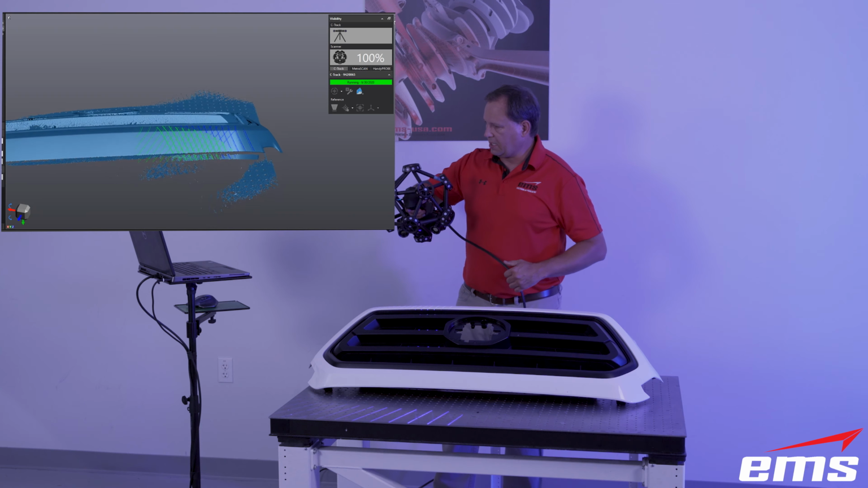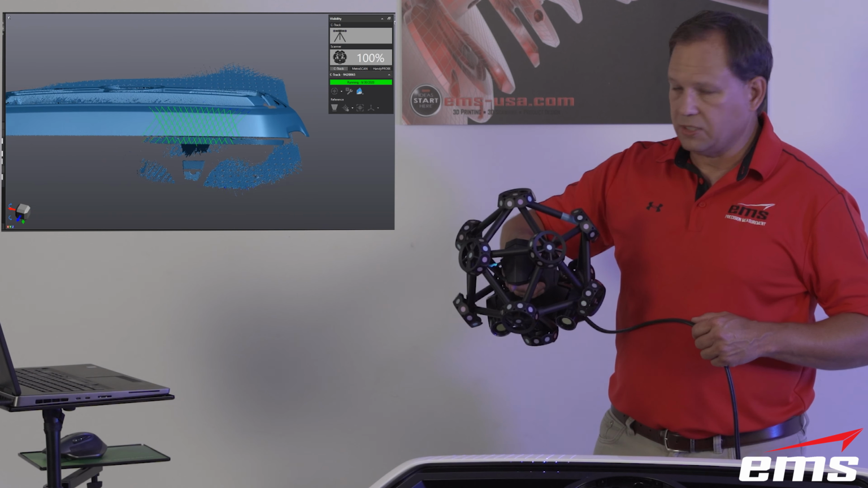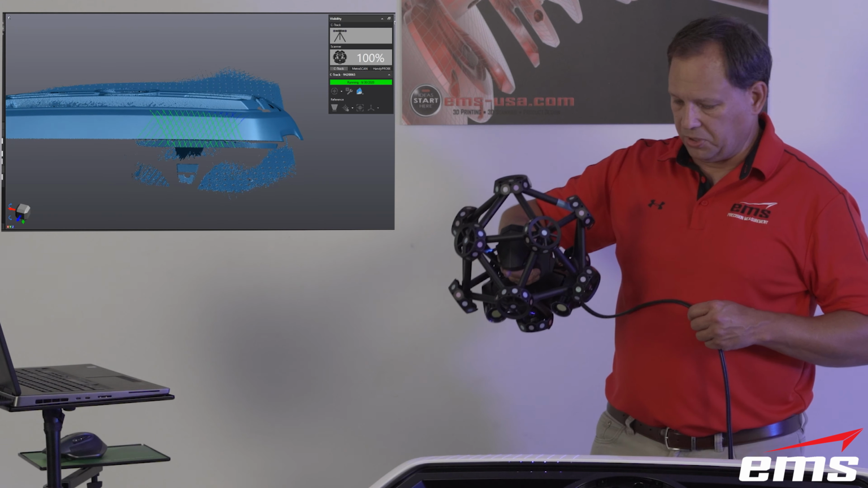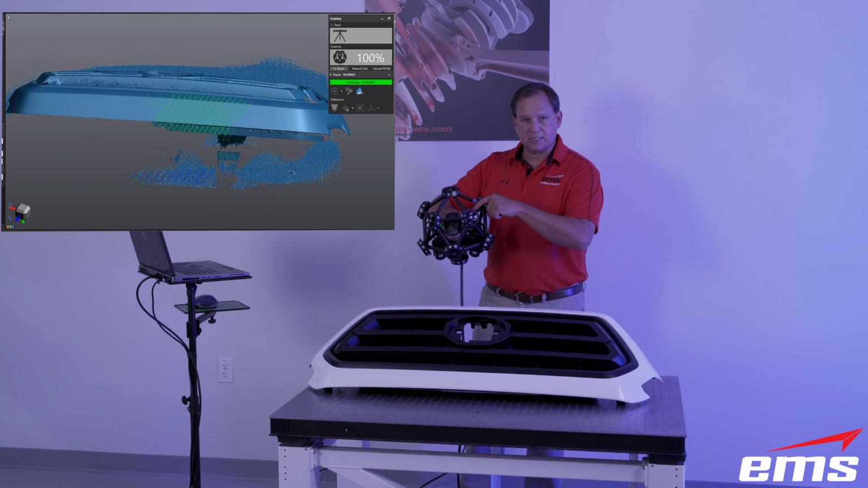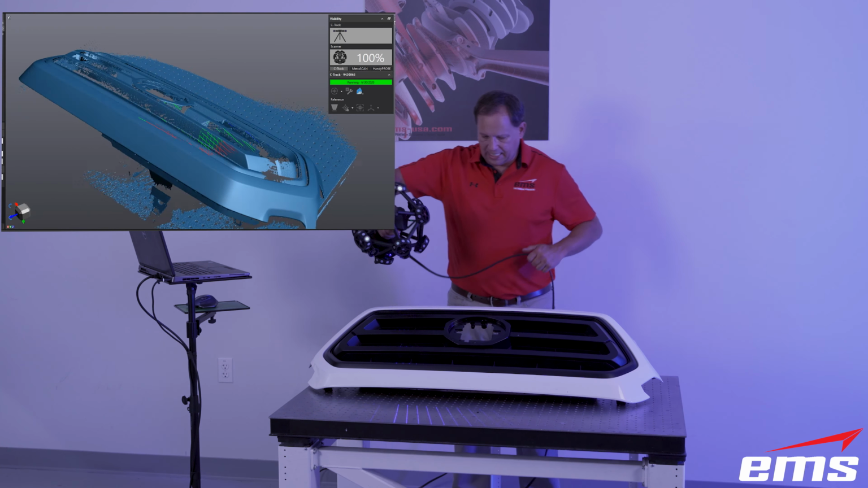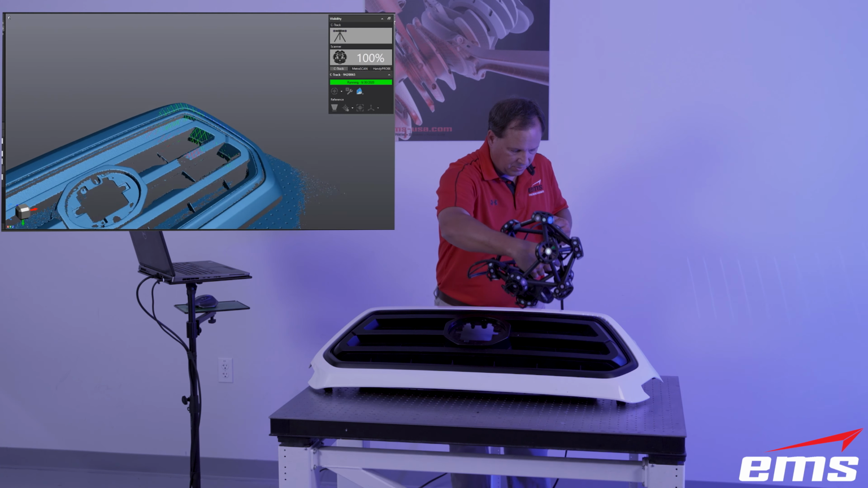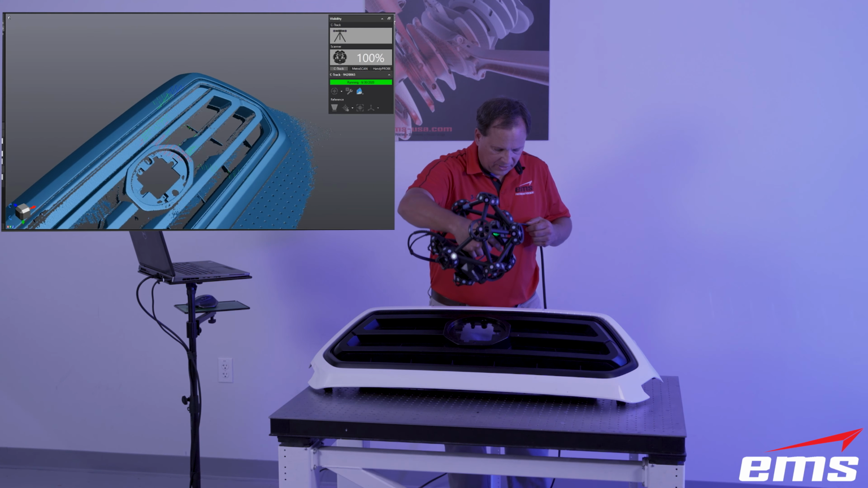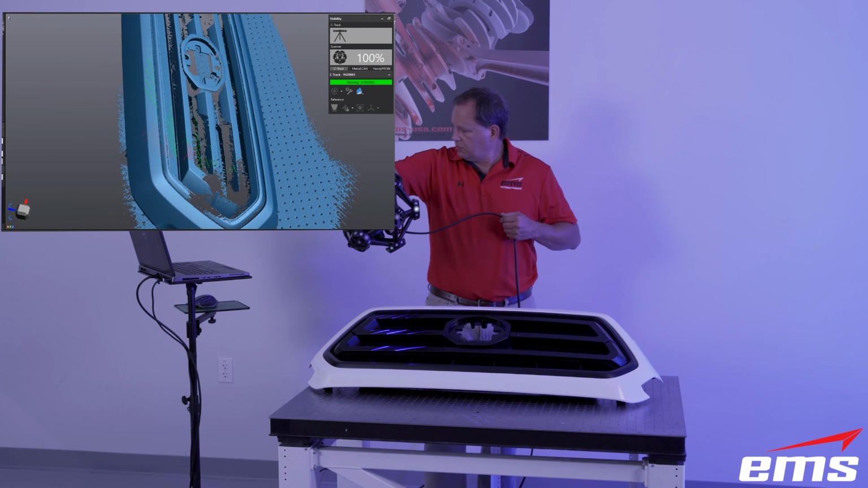One, on the part itself, if I get too close, it turns red, green is good, and too far away is blue. So as long as I hold it in that depth of field, and then I've also got the same color readouts on the scan head itself. So if I can't see the computer screen, I can just look right on the scanner. You don't have to be perfect. It's a pretty good size depth of field, and you kind of just get used to where you need to be.